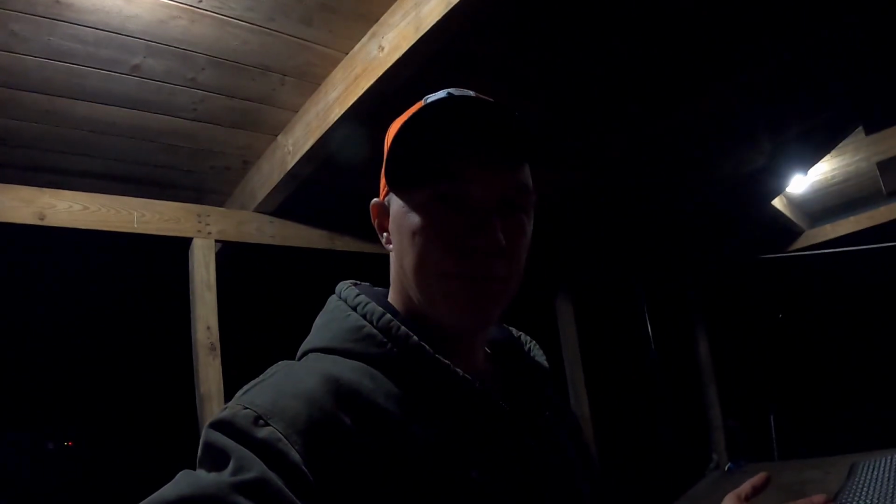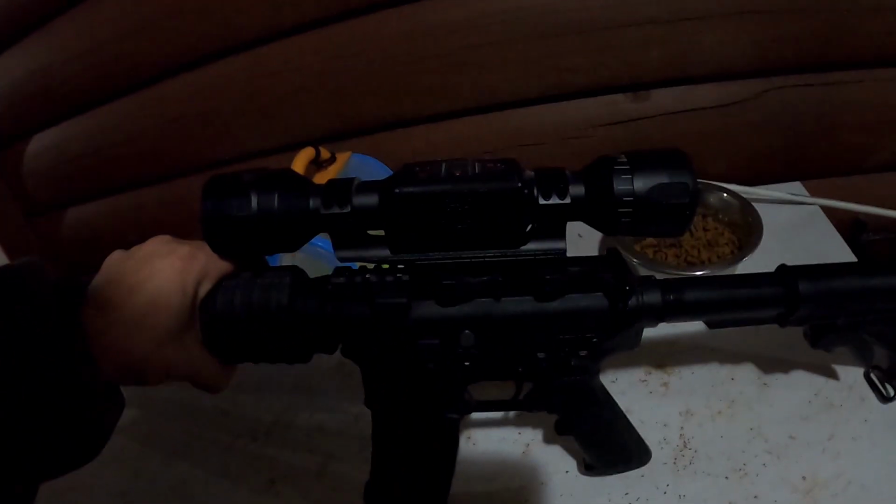Hey everyone, you'll notice it's nighttime. Very good time to test thermal, right? So what I have here is ATN's Thor LT. This is the 4x8 model, and it is very light.